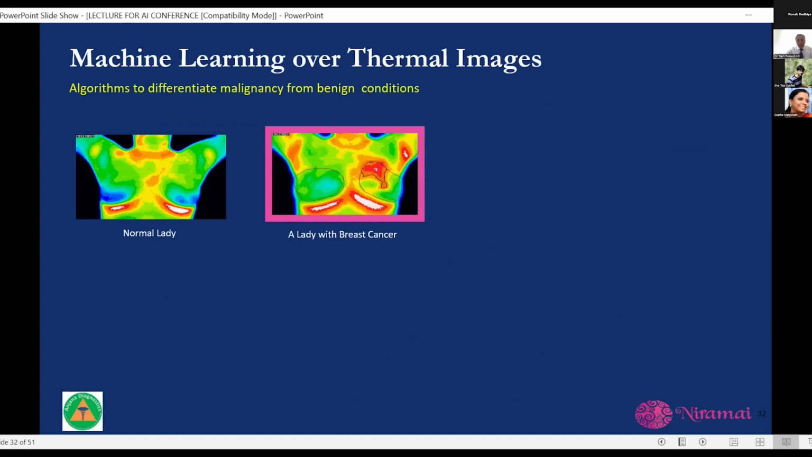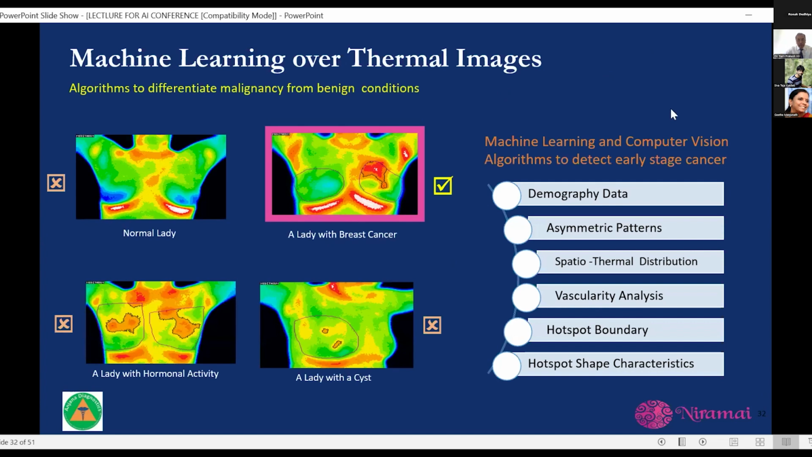Now let's see a few of the images. Now this is a normal lady. This is a lady with cancer. Artificial intelligence is playing a very important role in quite a number of aspects of healthcare.